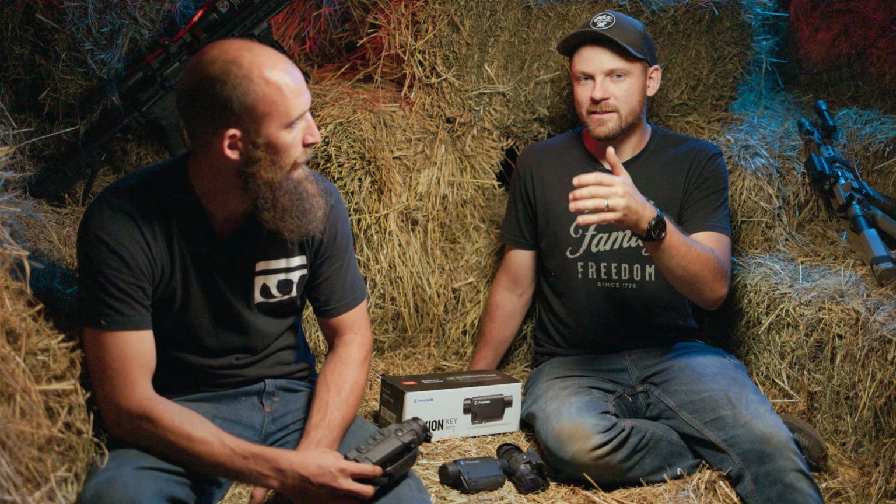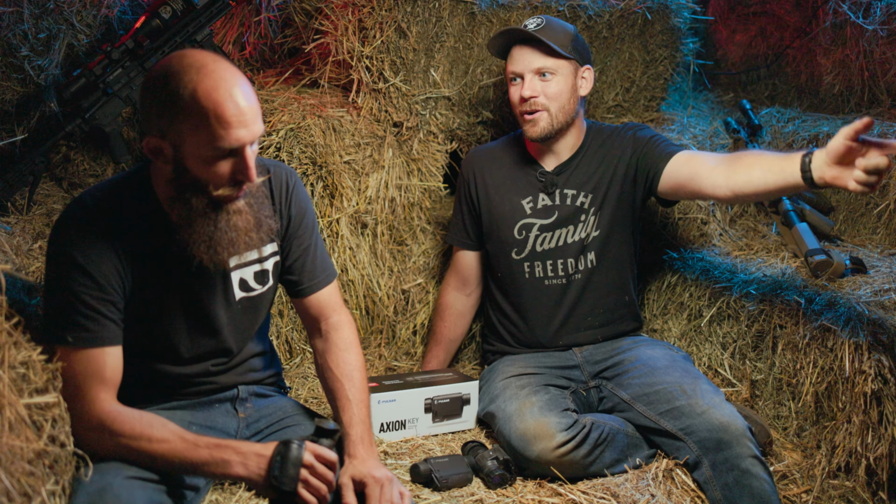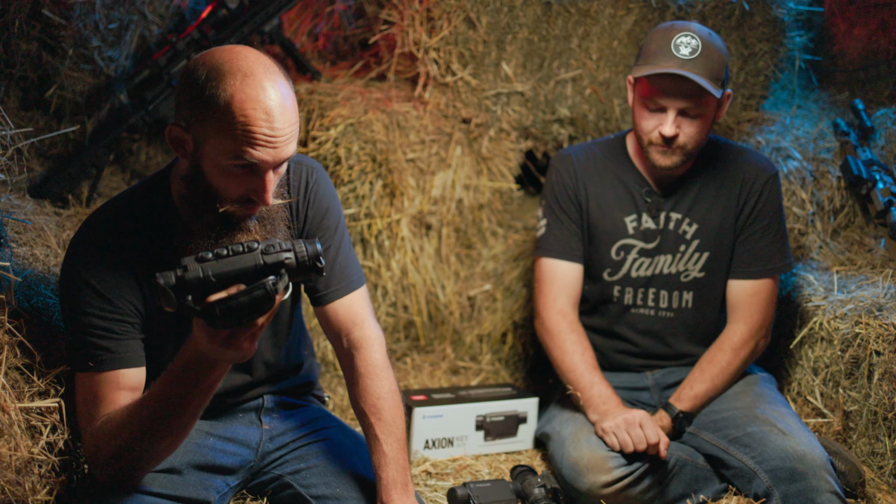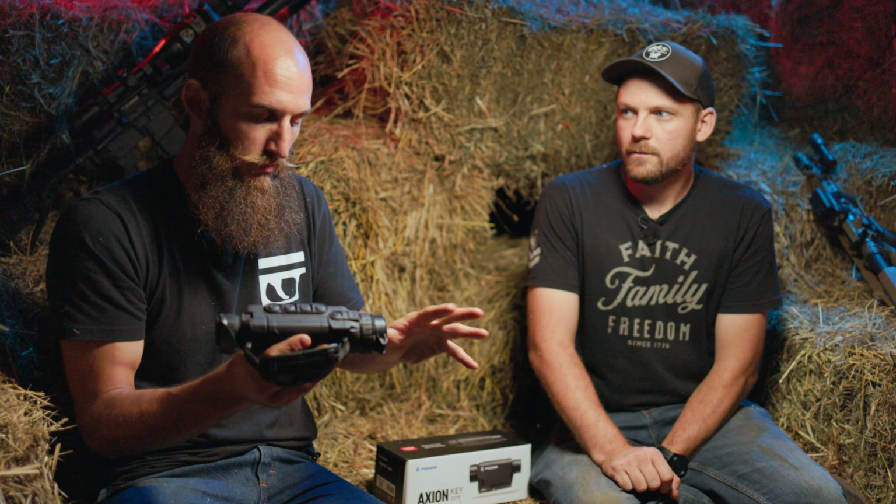The other thing that we didn't even talk about is, when we're comparing this to weapons-mounted thermal, the downside of weapons-mounted thermal is the fact that you have it on a rifle. So you're scanning with obviously something heavier, and number two, you're scanning with potentially a loaded rifle, and your neighbor Bob might be who you're finding 500 yards away, and now you have a loaded AR-15 that you're scanning with. If you have a weapons-mounted thermal, you need to have a handheld thermal scanner too. And if you don't buy them at the same time, buy the handheld thermal first, and then buy the weapons-mounted thermal later. It's kind of like a one-two hit.